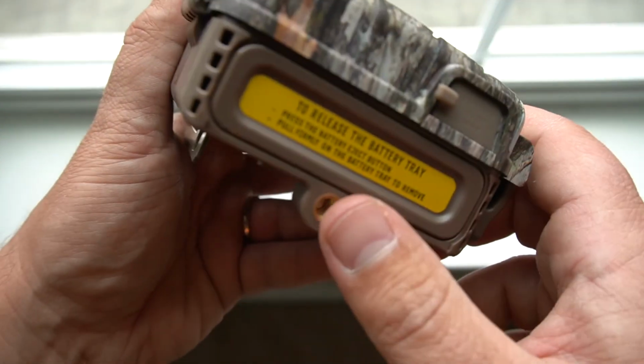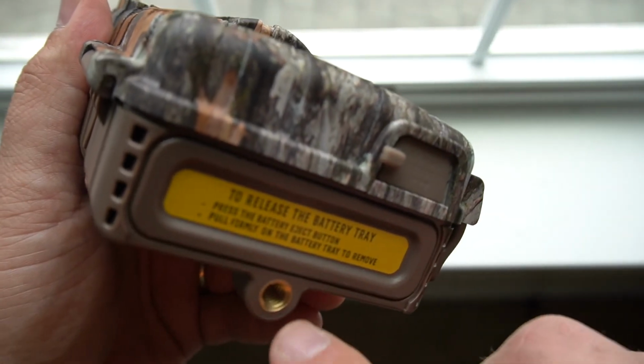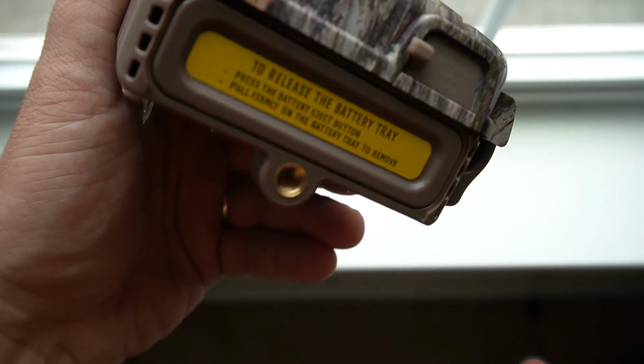I wanted to show you guys too, I'm actually going to put on a tree mount. It's from Stick and Pick. I'll link that in the video description below.